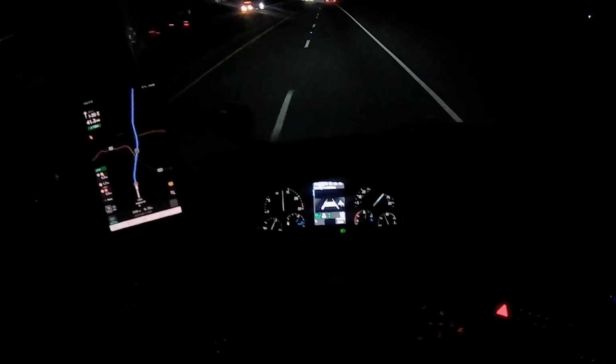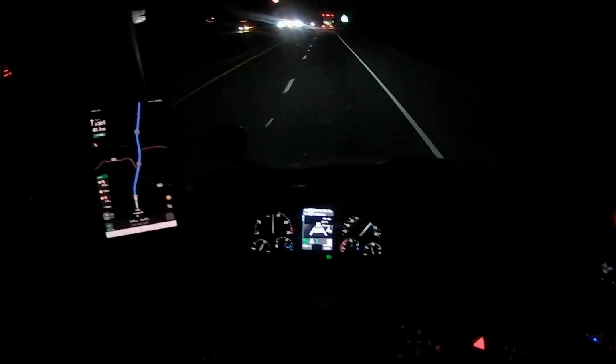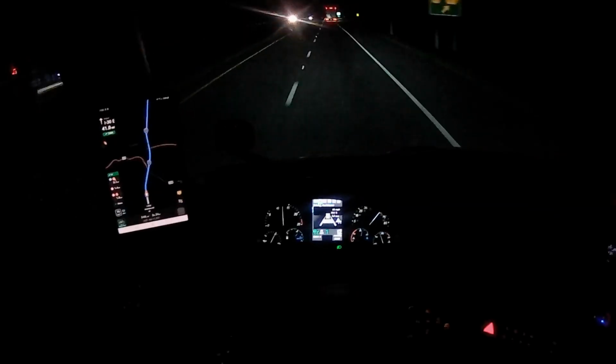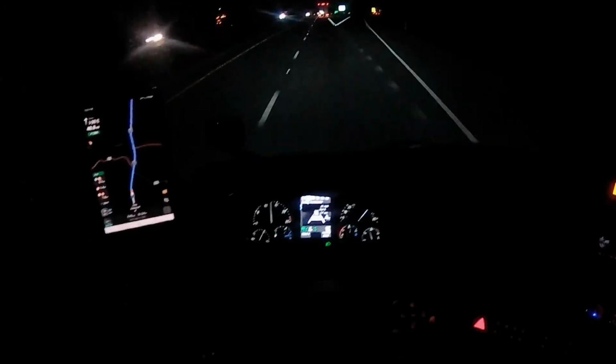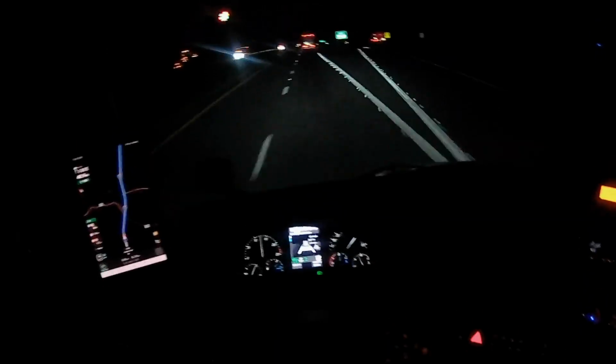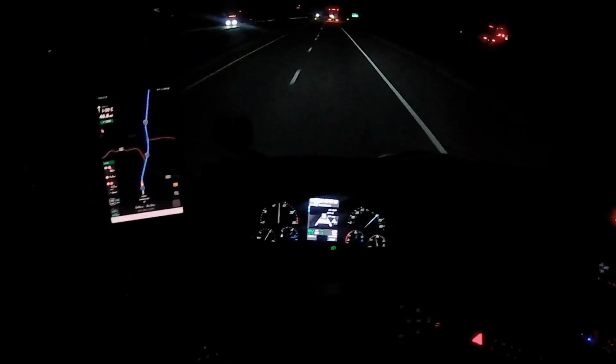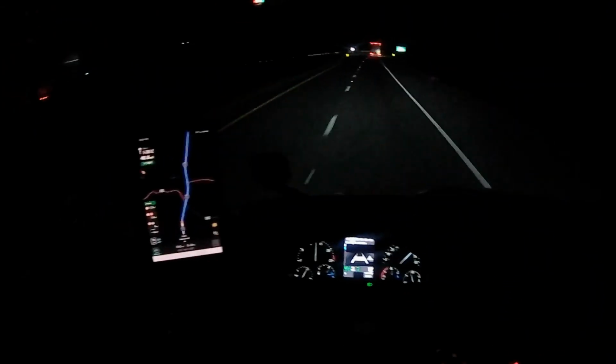And if you look on the dash here, you can see radar. So adaptive cruise control allows me to see how fast the vehicle in front of me is going, how far away it is, how many seconds I have to respond, like if they stop suddenly. There's also a collision mitigation system, so if for some reason I don't hit the brakes, the collision mitigation system will hit the brakes itself.